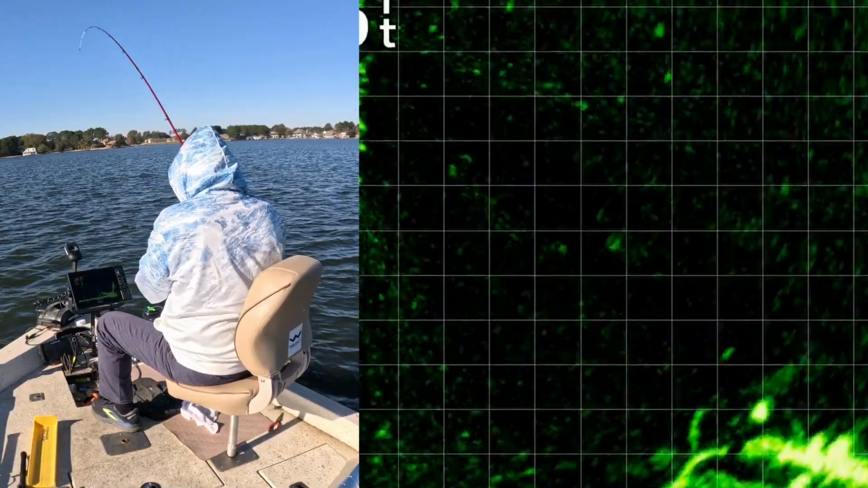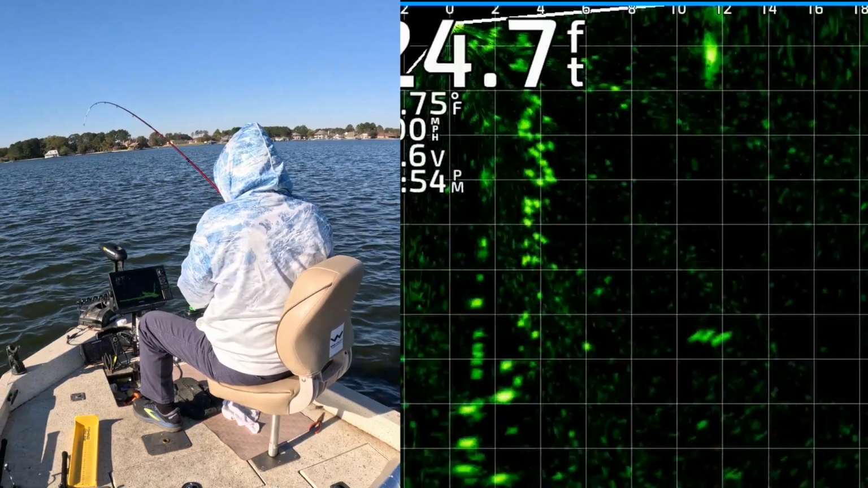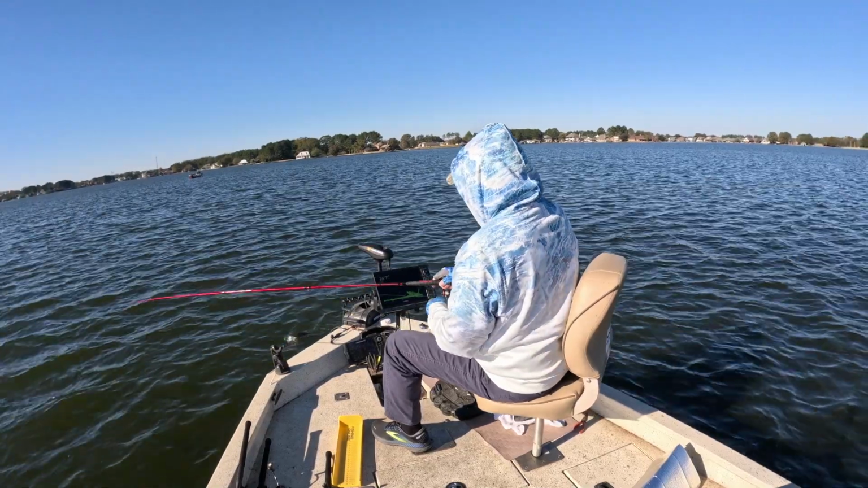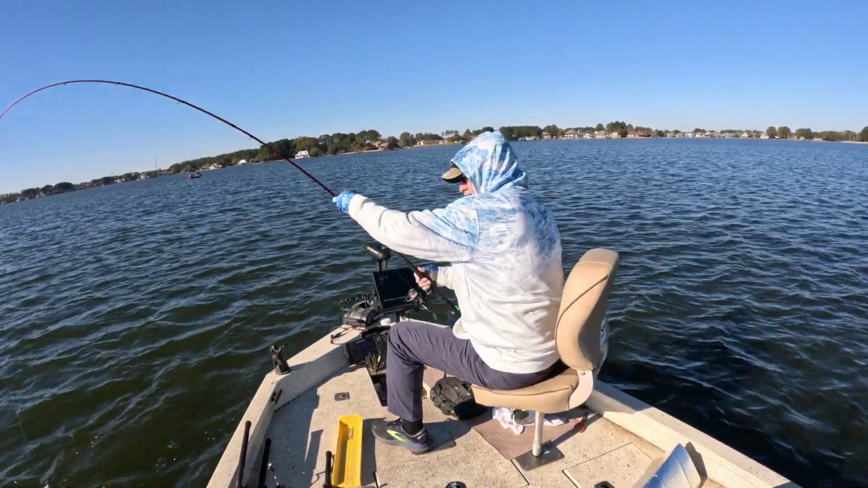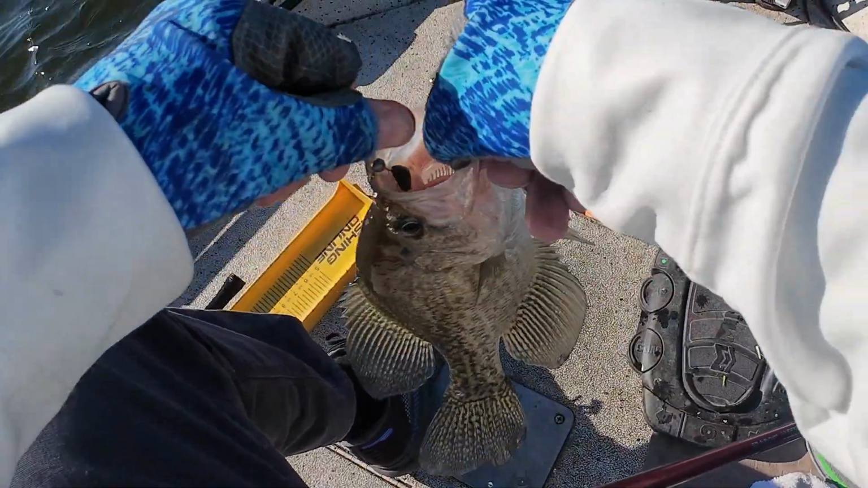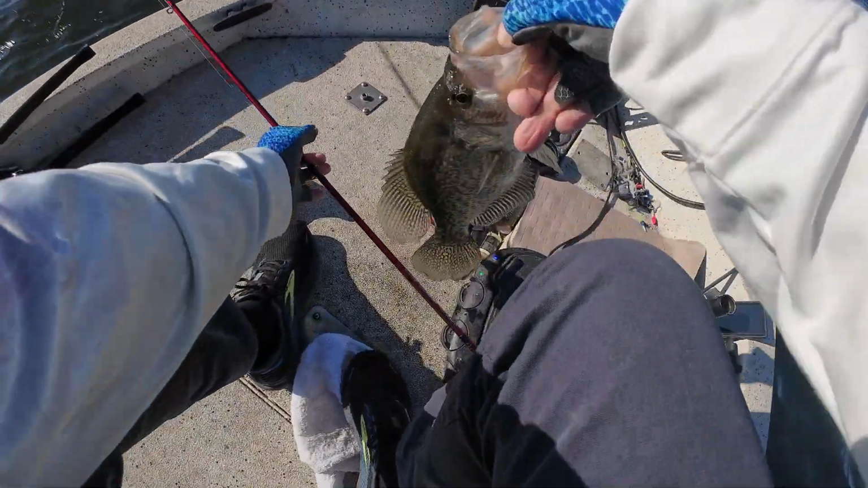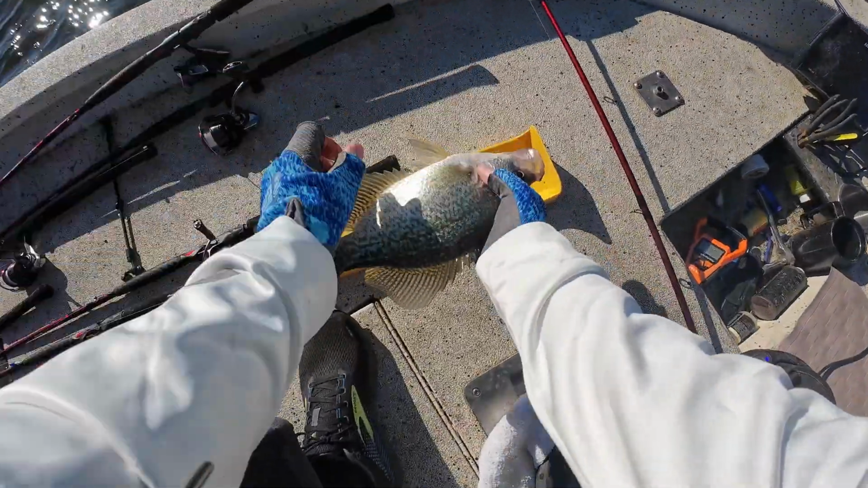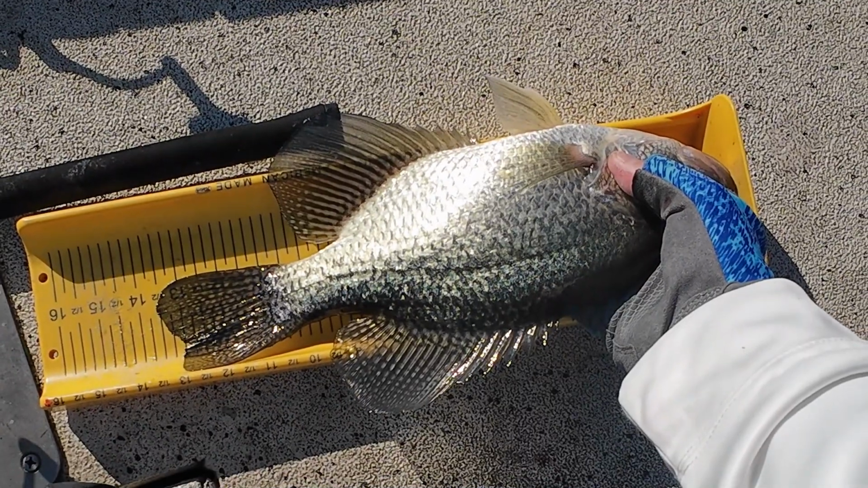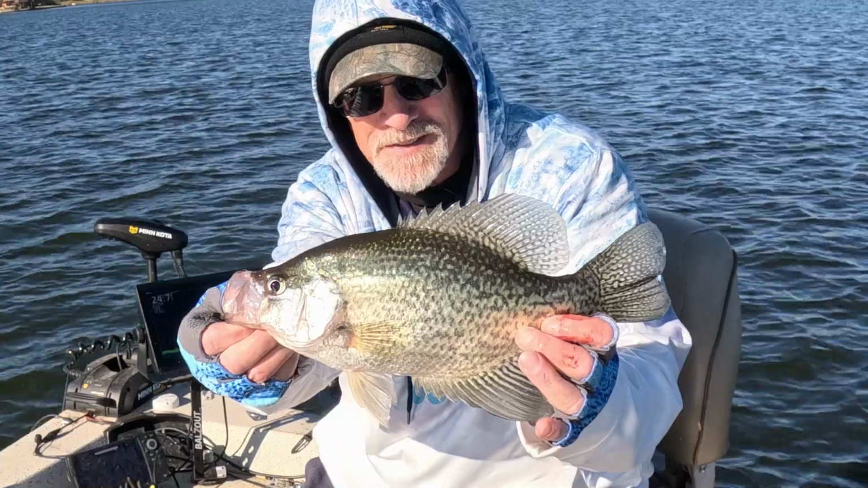Got him. Yeah. Look at him coming up. Good Lord, he could not resist it. Gosh, another freaking toad, man. Get up here, dude. Gosh. Lord have mercy. 13 and a half inch. Old black crappie, 13 and a half. Yes.